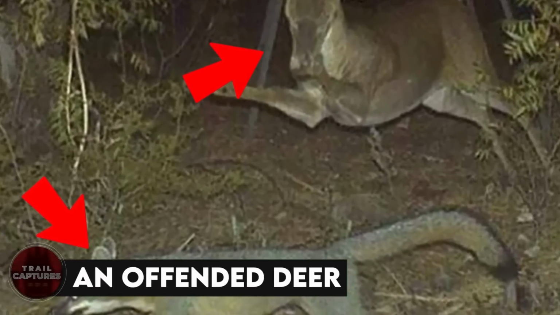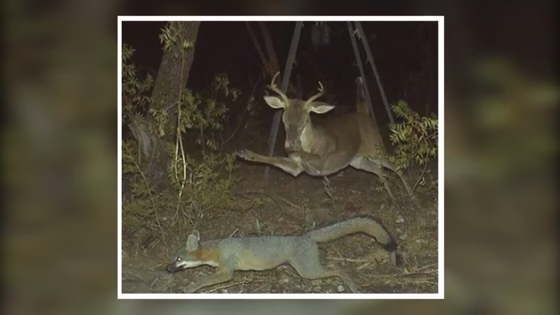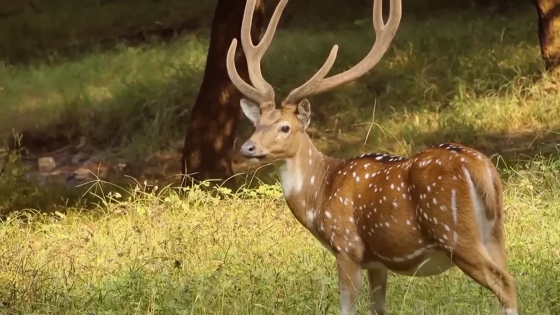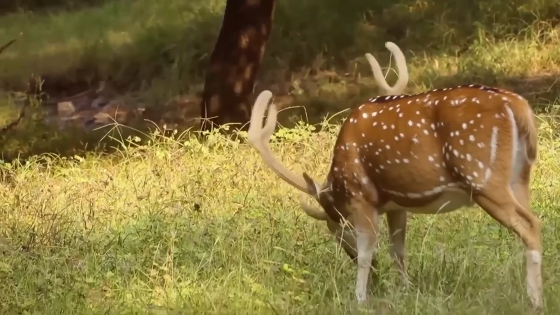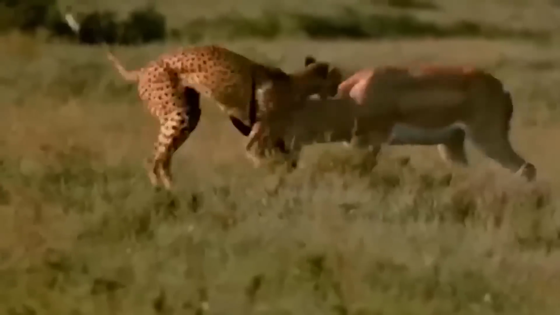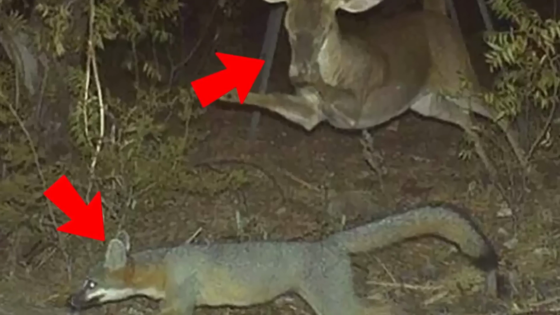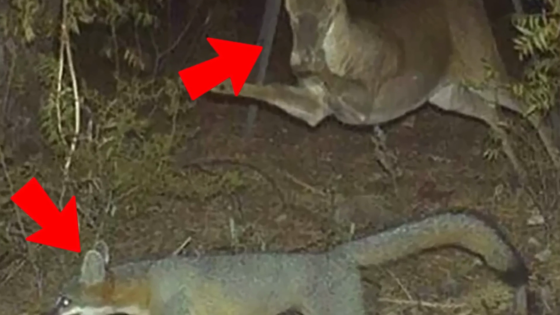An offended deer. And this fox might have really made the deer make such a bold move. Usually, deer are peaceful animals, minding their own business. But when the time comes, they can be as fierce as any other animal. And this picture just proves that.